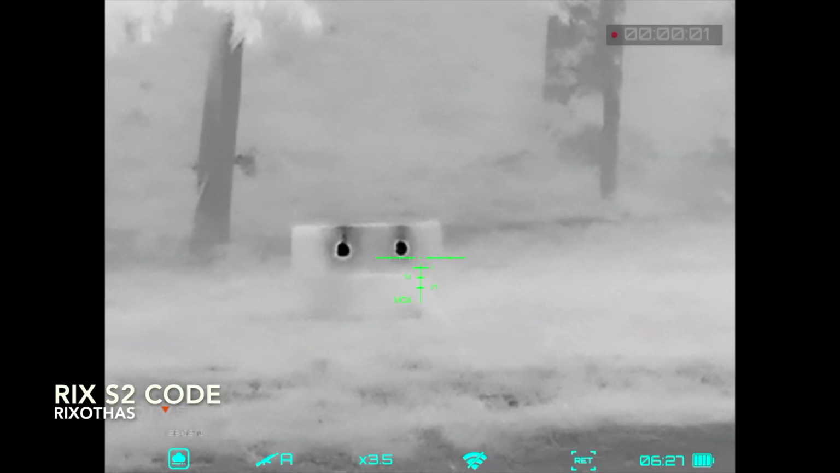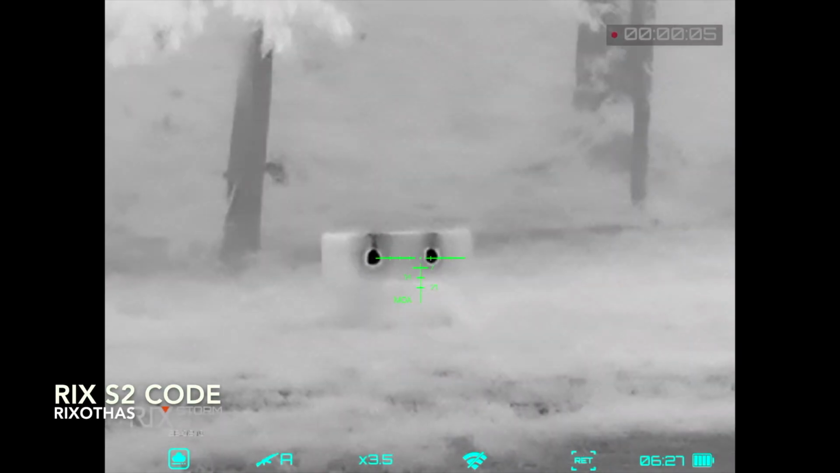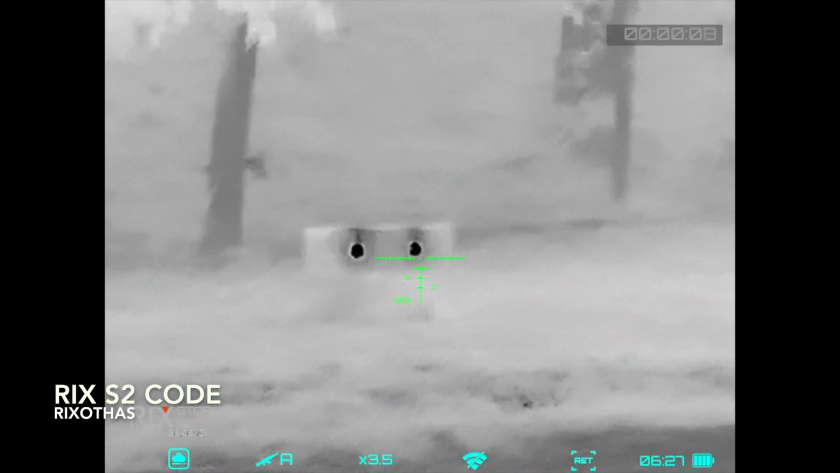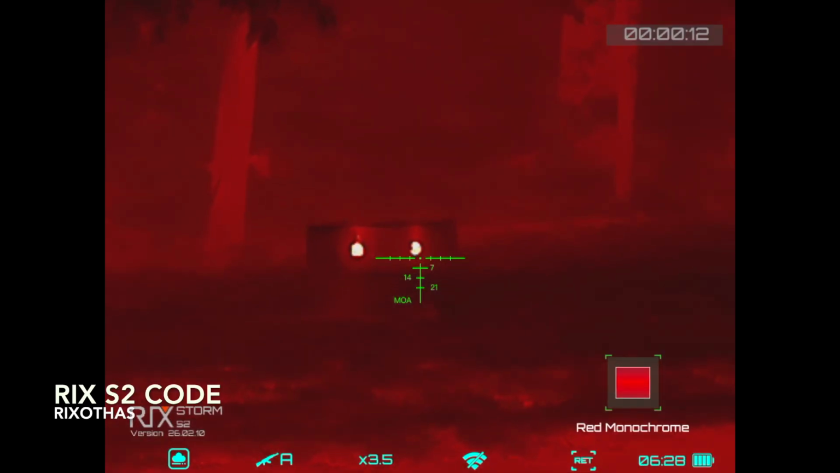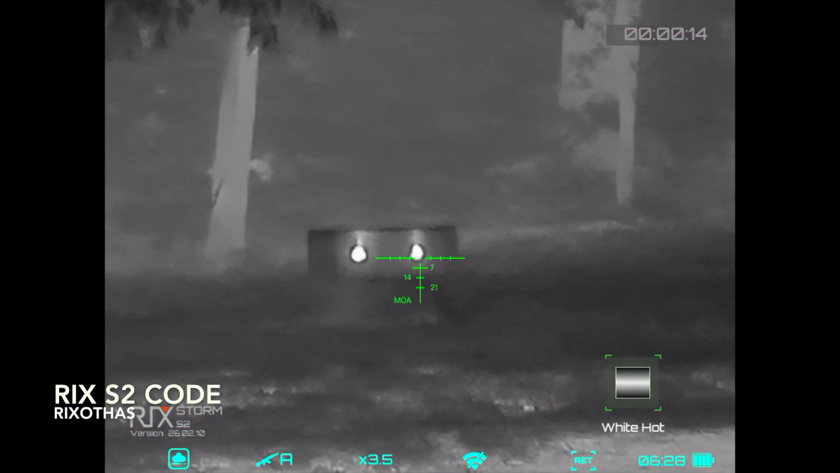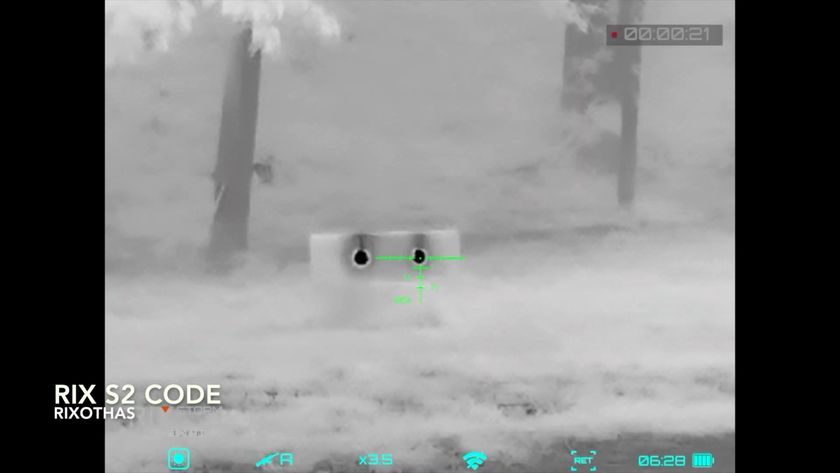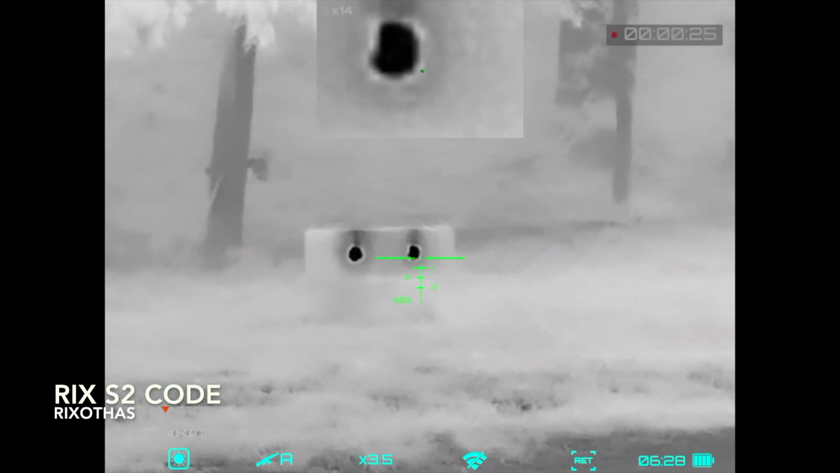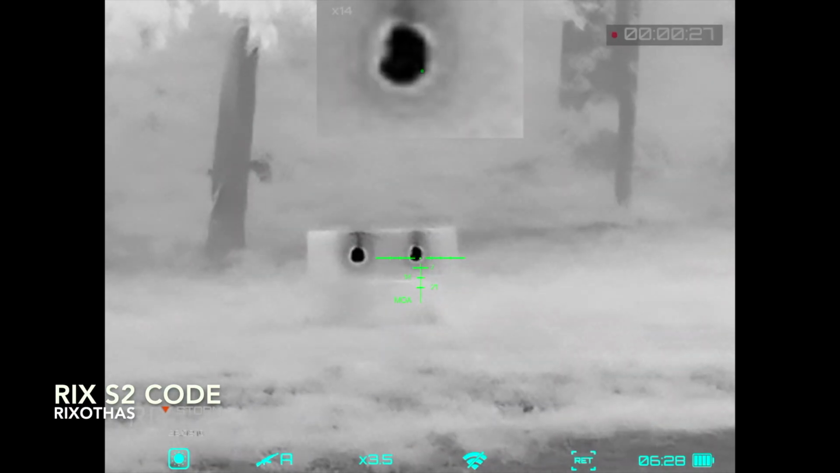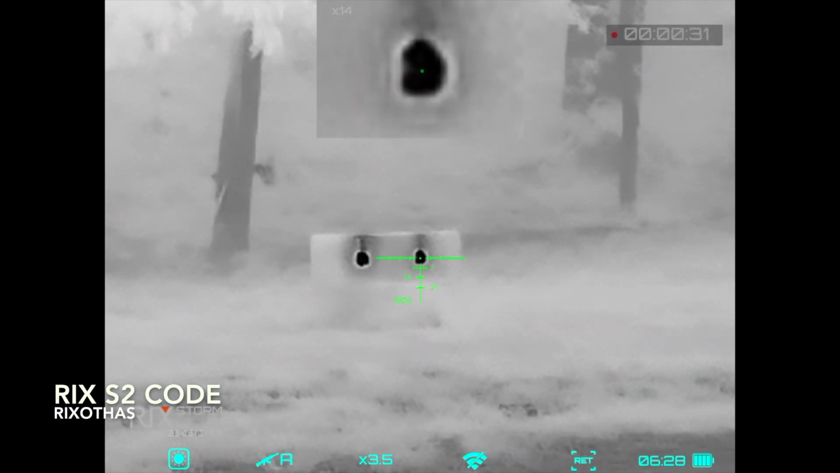Picture in picture this time if I can figure out how to do it. Oh, that's zooming in. Let's see. Oh, that's frame rate, and then that's, oh yeah, we got some cool color palettes on this thing. I was going to show you that in a minute, but we're already here. That's the zoom button. All right, picture in picture. We're going to zoom it in. So, right there, we're going to go on the right hand target.